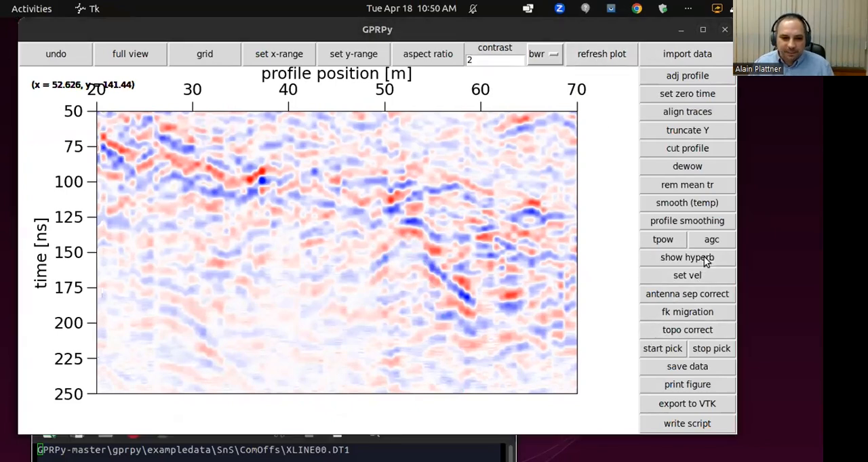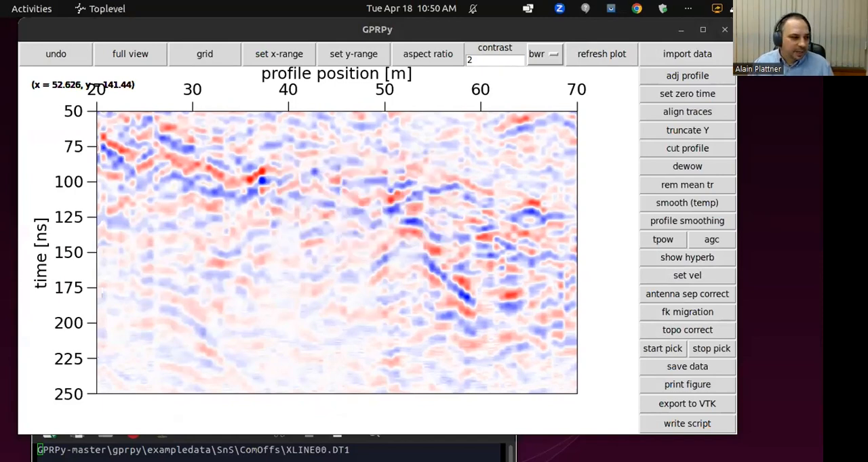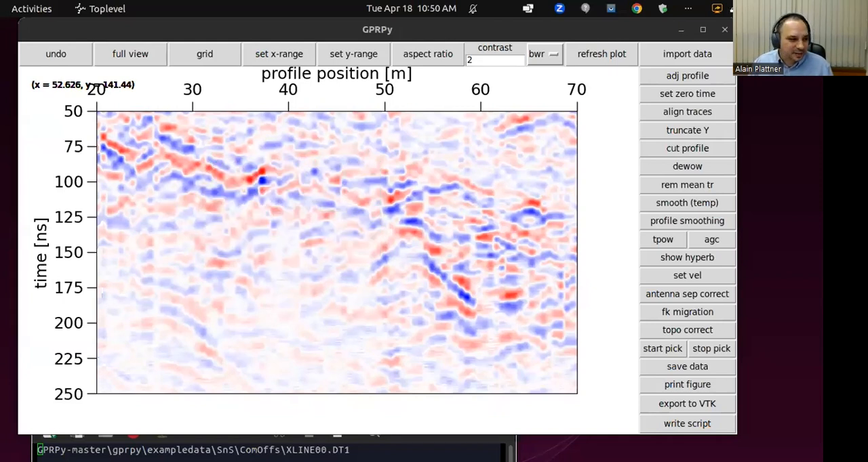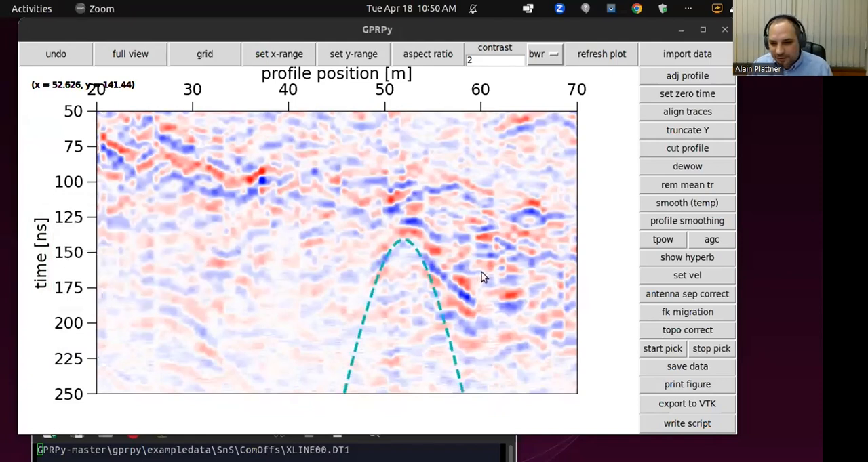We can also keep it. I can just put in exactly the same one. It stored the most recent numbers that I entered. By the way, this is a relatively recent feature. So if you install GPRPy like half a year ago, then this feature is not yet there. So, okay, here's our old hyperbola.